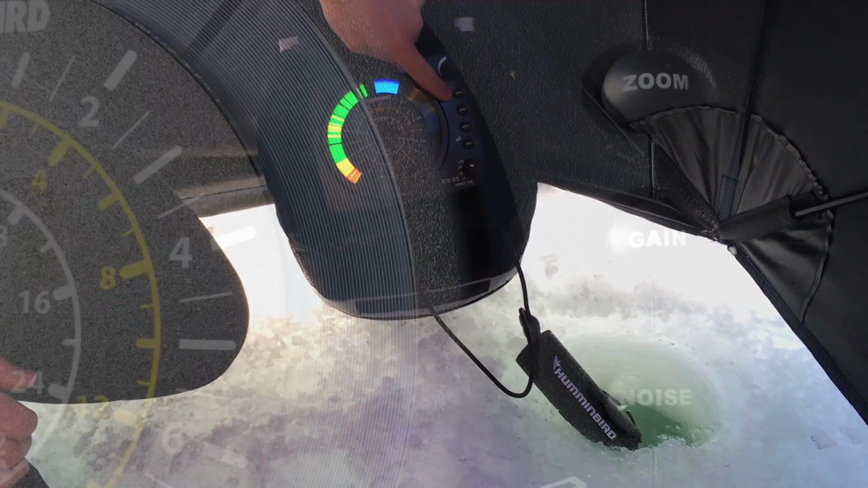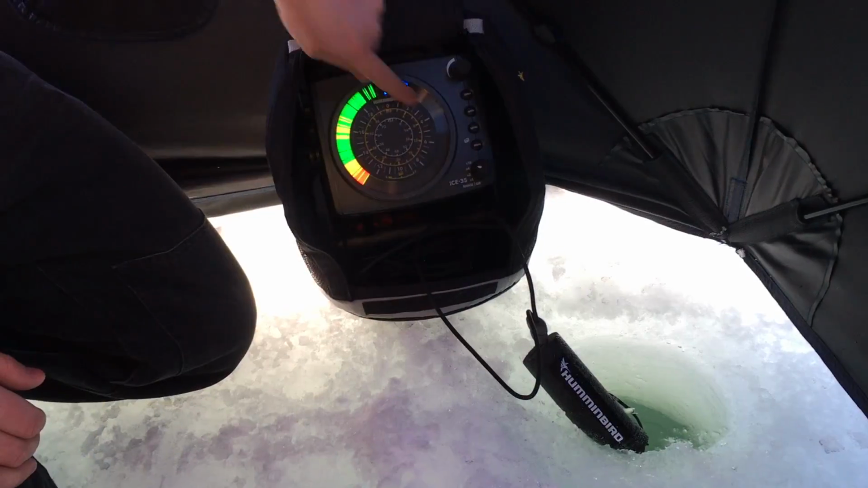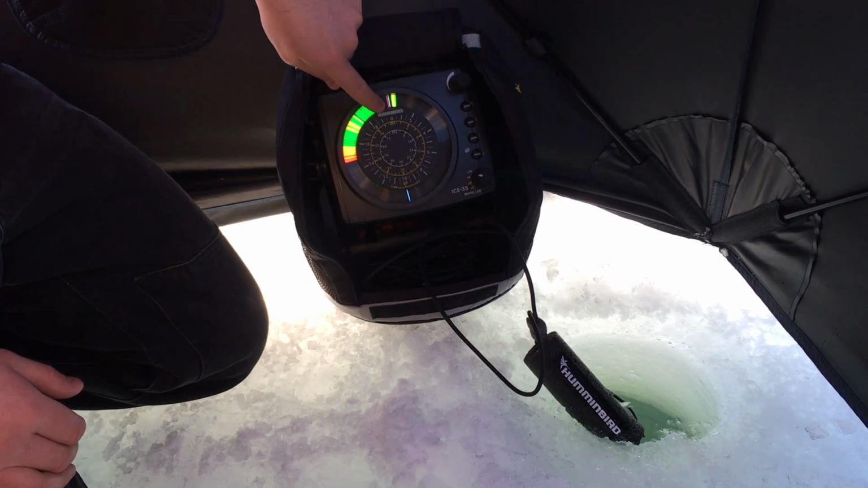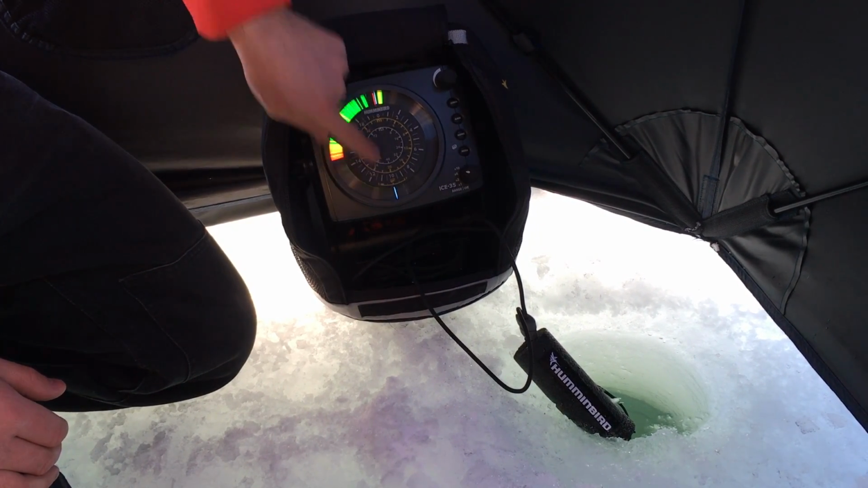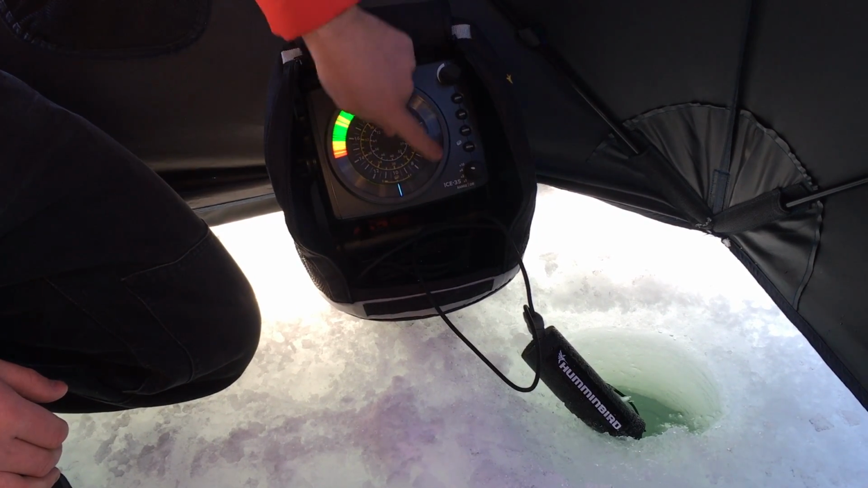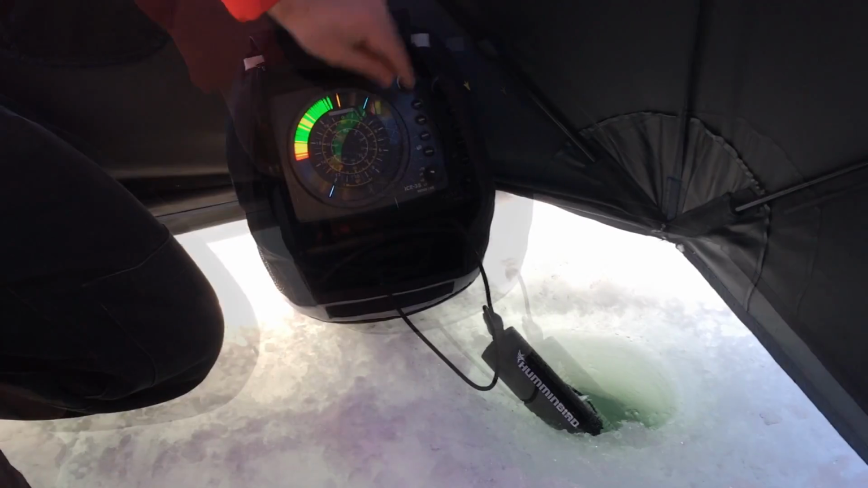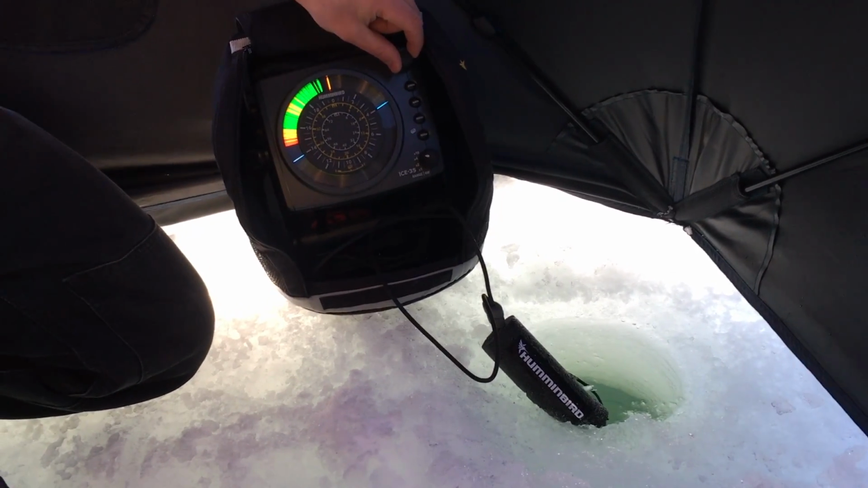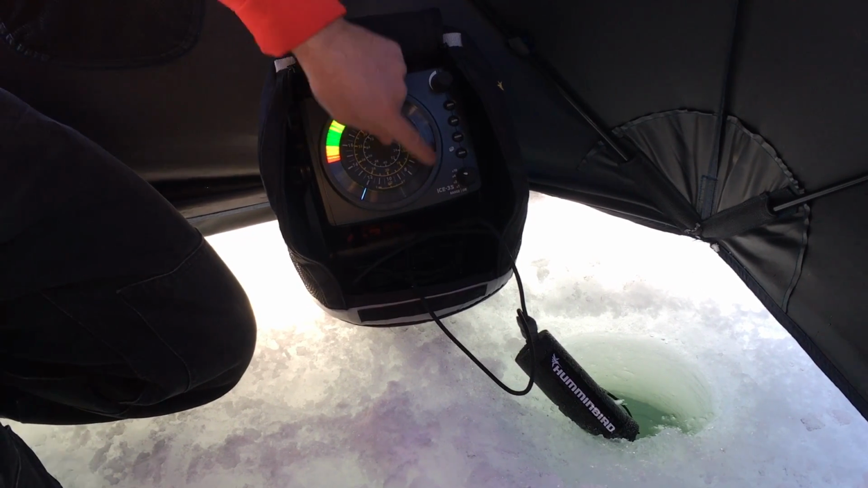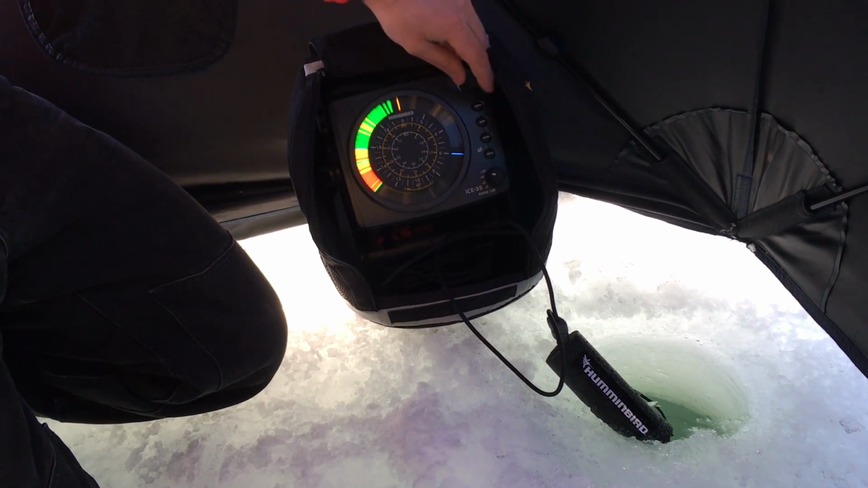The next button down is the zoom button. So I can zoom anywhere in the water column right here. If I hit zoom, you see these little white hash marks appear. Now I'm zooming between those little white hash marks. And if that's not the area that I want to zoom, you hit zoom and then you rotate the dial. You can see where these white hash marks are, you're zooming in between those hash marks. That's the part of the water column that you're zooming in on.